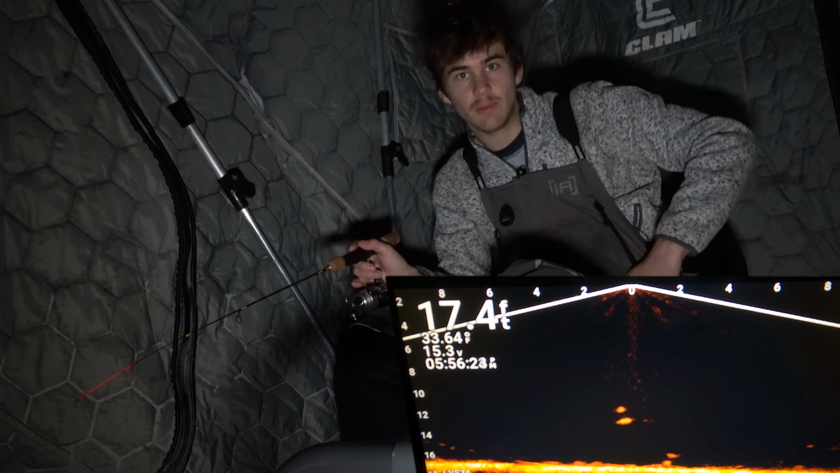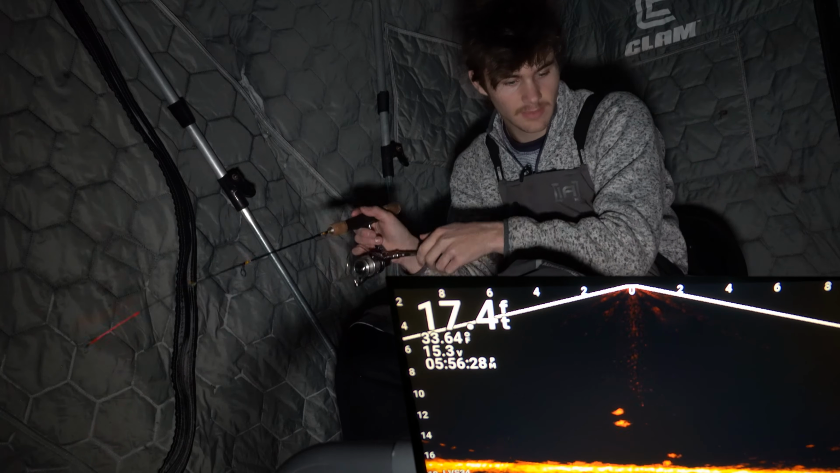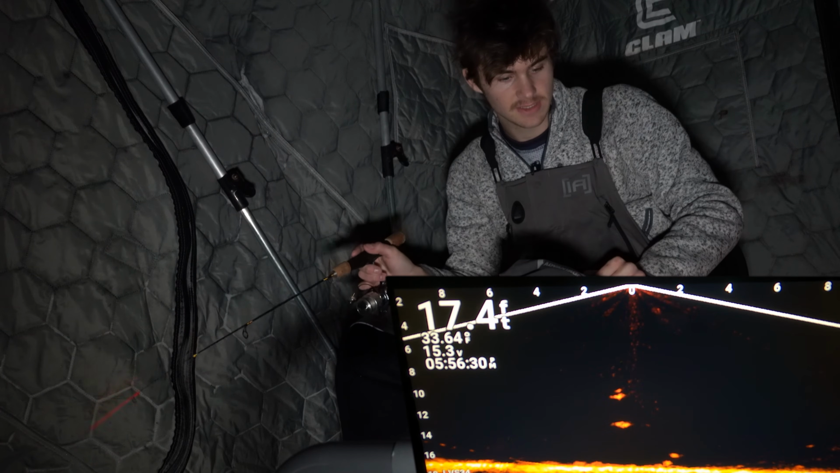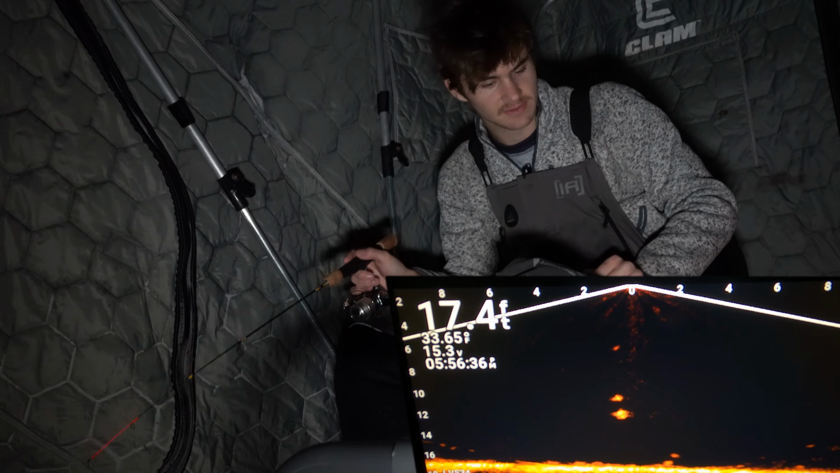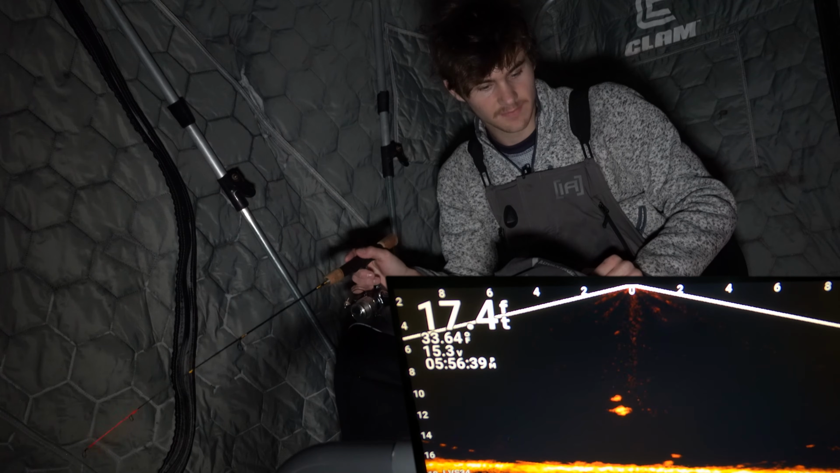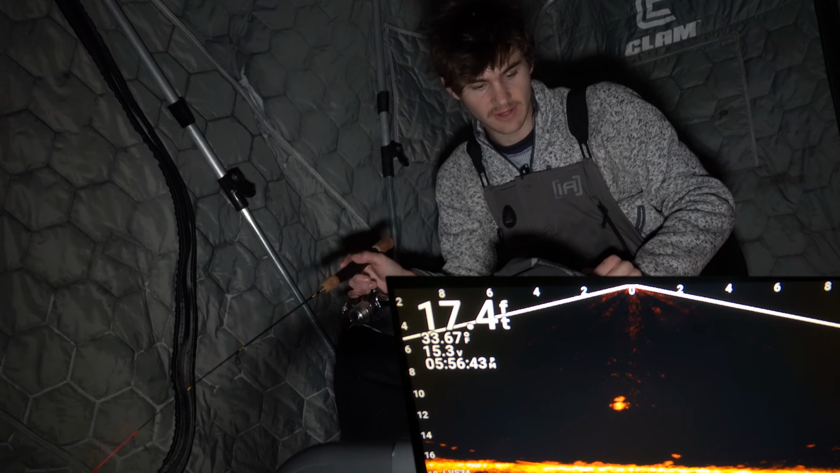Okay, I'm gonna have to be a little bit more aggressive with this fish. He doesn't like it when it sits still. I'm gonna jig it, bring him up here, see if he'll chase. Oh yeah, he likes it when I'm aggressive. I like these aggressive fish. When I'm moving it, he likes it. I'm gonna keep twitching to see if he grabs it.